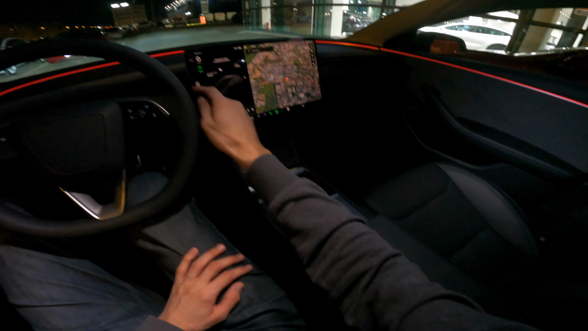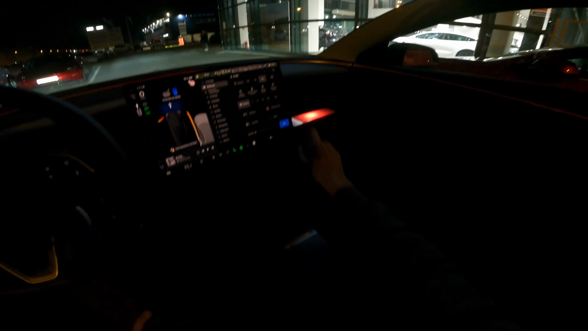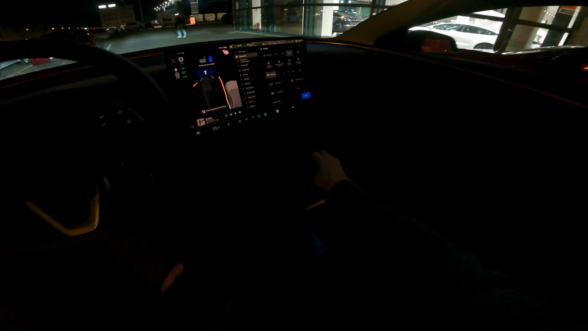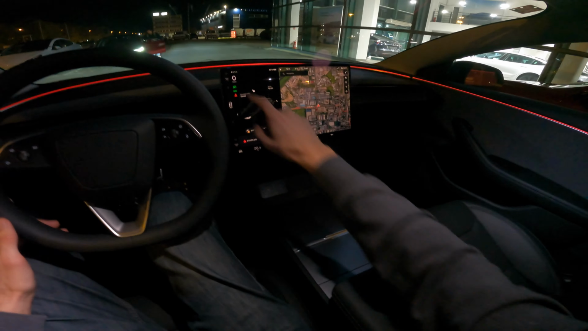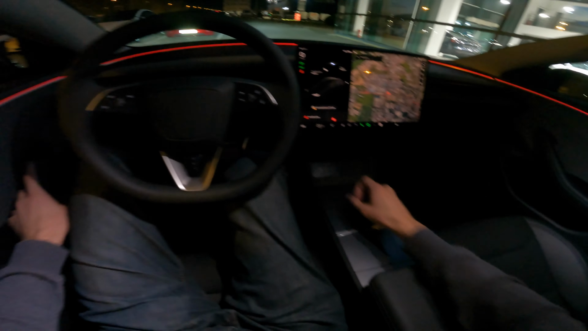This is quite nice. I just put it to drive for a moment. So this is how it looks when it's dark. It's pretty good. This is nice and big. This is magnetic as well. I forgot to mention the glove box is also nice, but it is a little bit loud when closing. That's it. I'm going to put it to park because I'm returning the car.